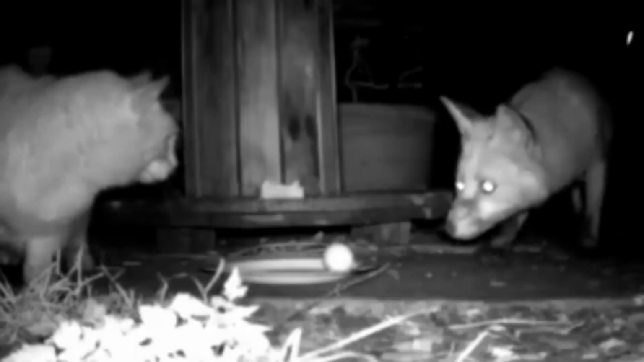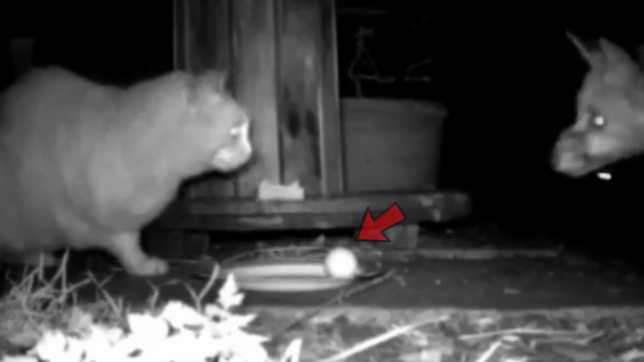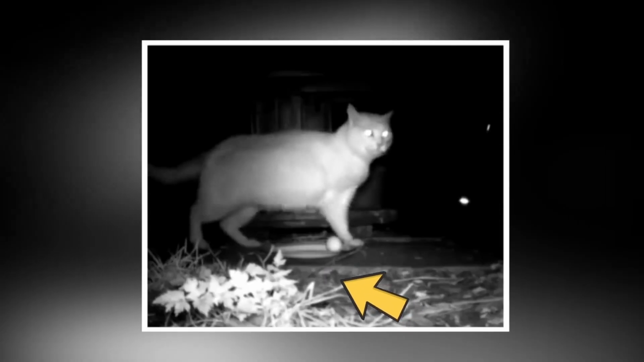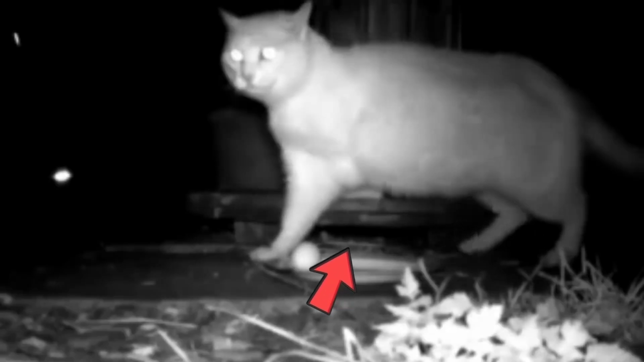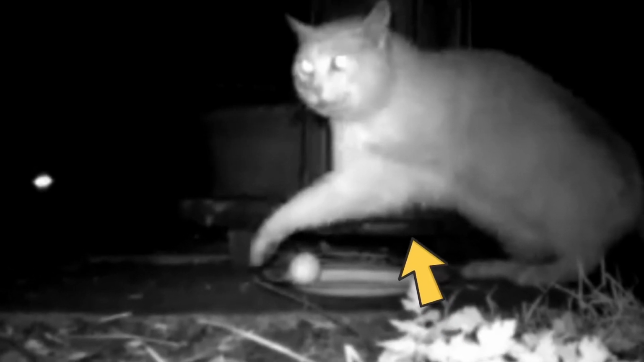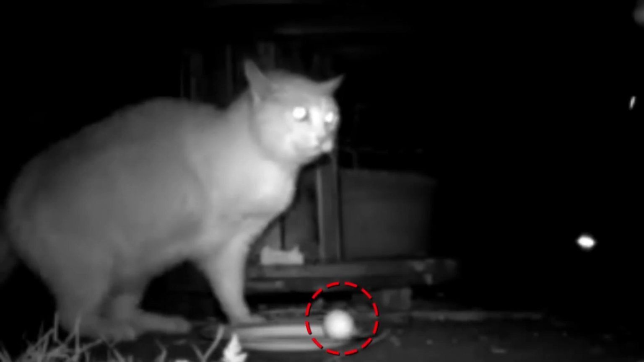This amazing video captures the moment a cat puts up a fight against a fox who's trying to steal an egg from its territory. What's even more impressive is that the cat has only 3 legs, yet it's still able to hold its own against the cunning fox. As you can see, the cat is missing one of its hind legs, which would ordinarily put it at a disadvantage in a physical altercation. But the cat refuses to let that hinder it, and it stands its ground, ready to defend its territory and the precious egg.